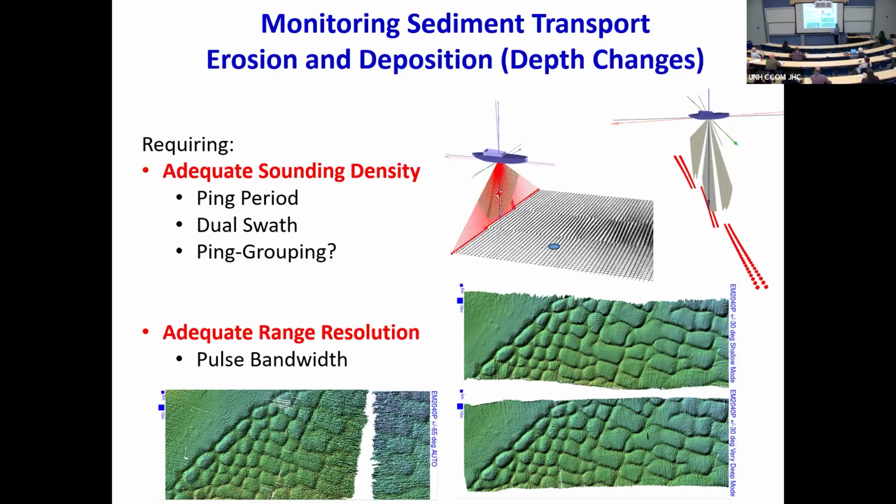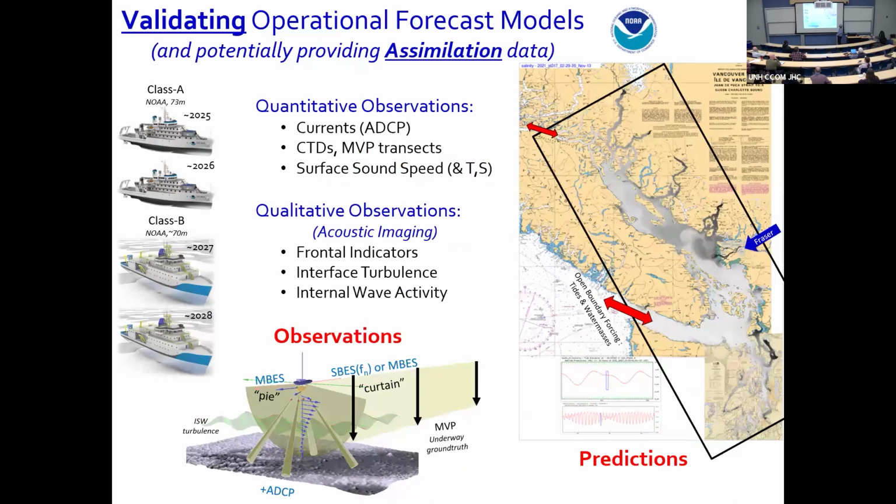But if you override it and actually force it to the high bandwidth, you can see the detail even if you are at 100 meters. In doing so, you have to sacrifice swath width. I basically want to see which way these guys are going through a tidal cycle. And it's all, again, driven with CCOM funding by the 4 new ships.